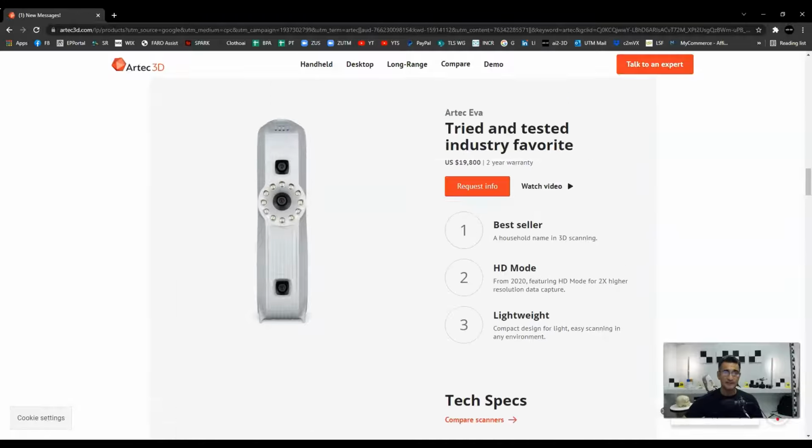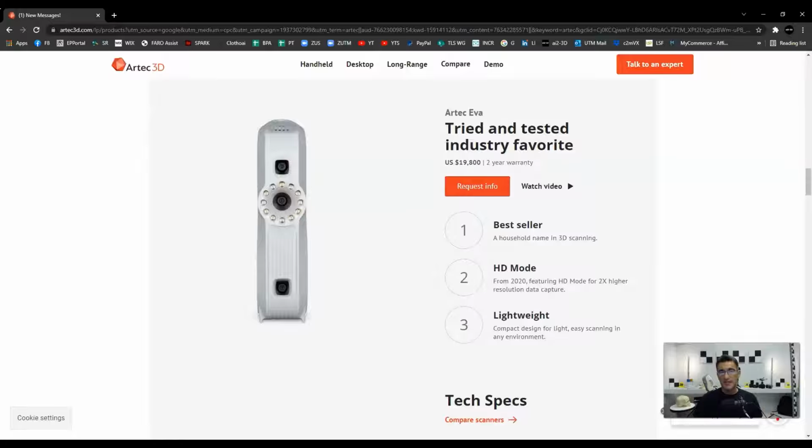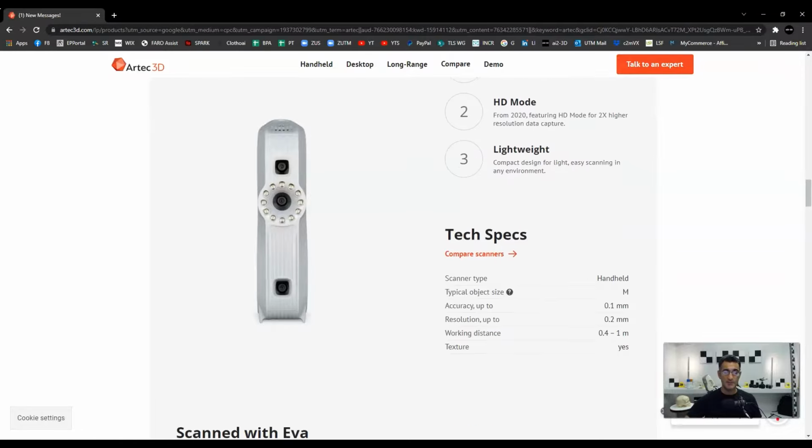The Artec EVA, this is a scanner that they've had for years now, and the interesting thing here is that it hasn't gone away. It's still around, and that's because it's super practical. It's a great little scanner, and because of some of the enhancements that they put into the software, people who own an EVA now get greater use out of their scanner. They can get greater resolution and such. So that's a really, really great option for a lot of people.